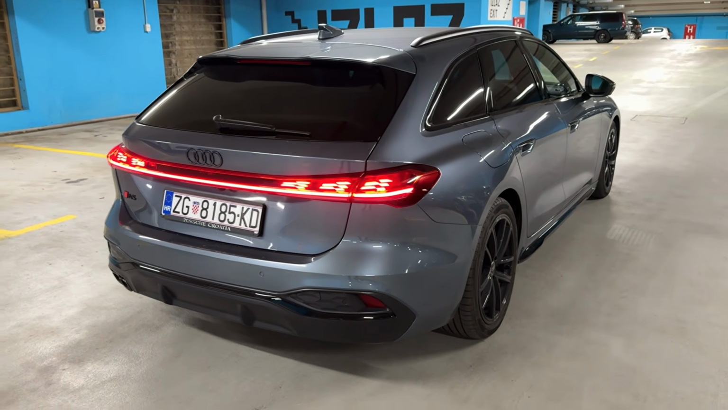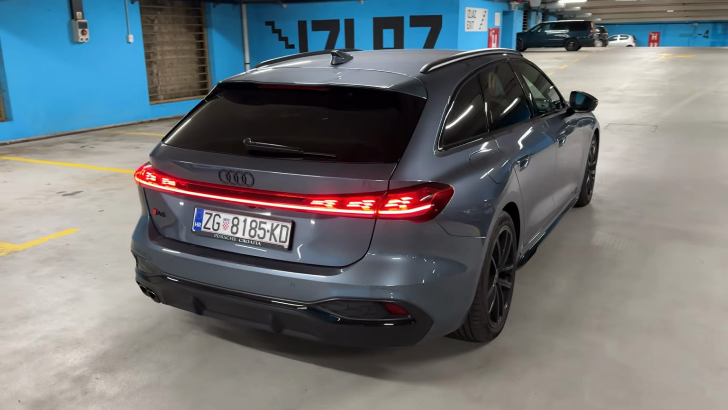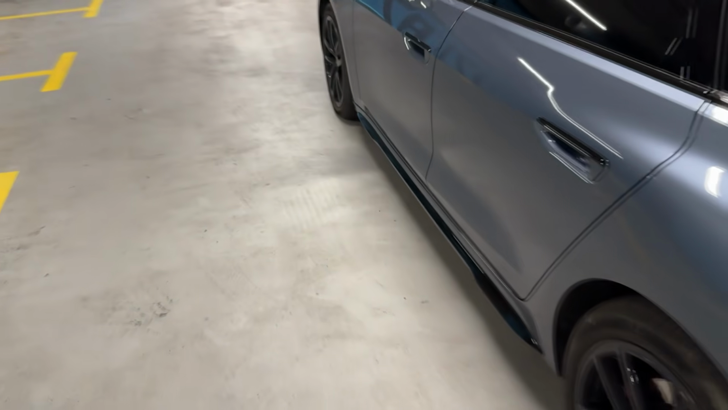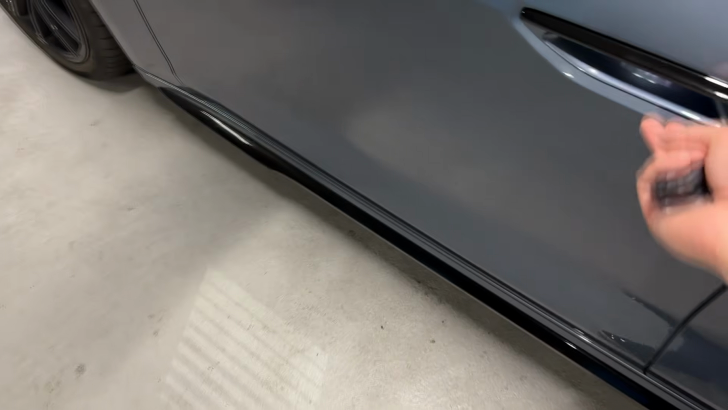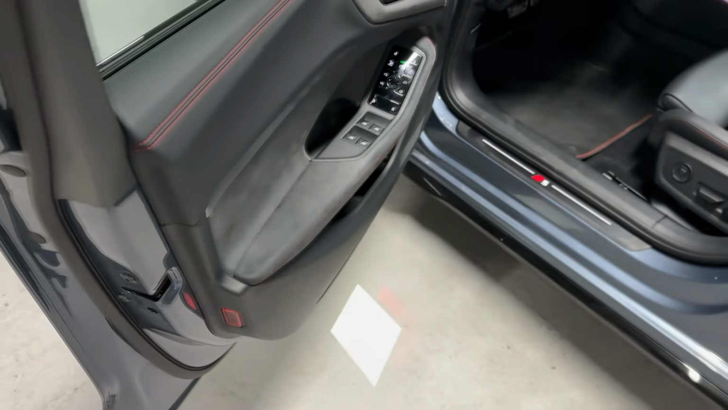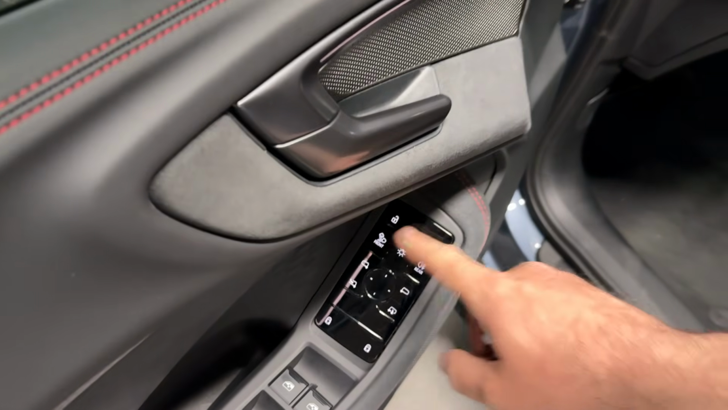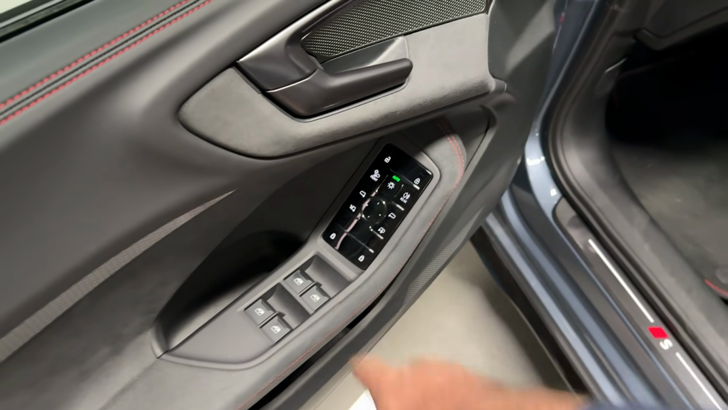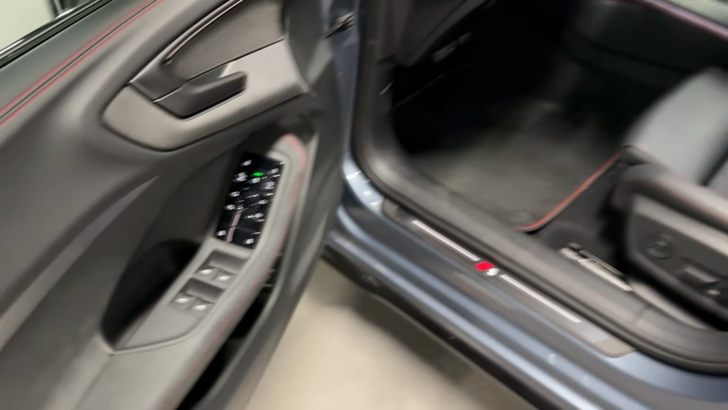How nice does this look? And now let's go on a drive. You see the puddle lights and also very cool door handle. There we go. Various options here. So changing off the lights, lock and unlock, the mirrors and the windows.